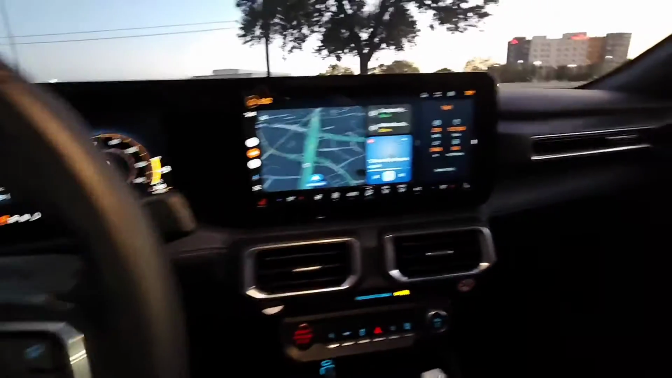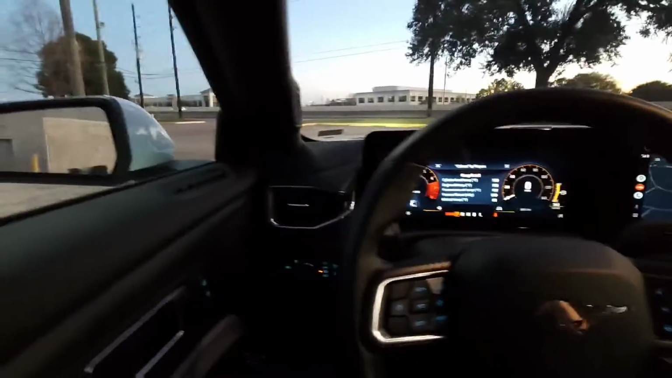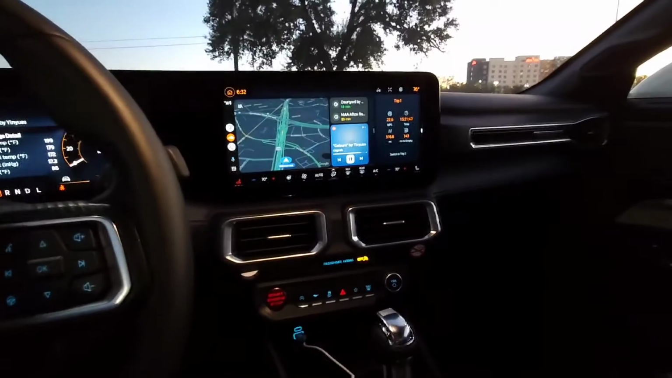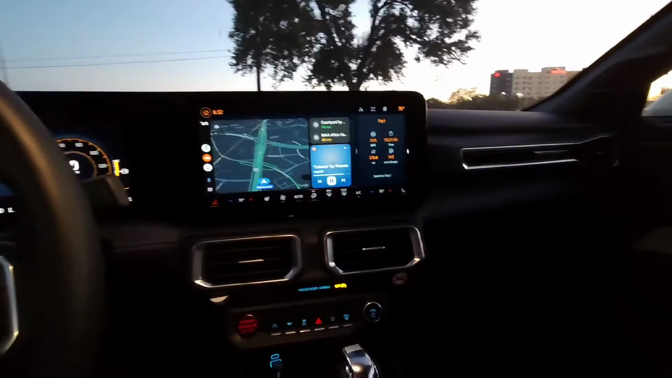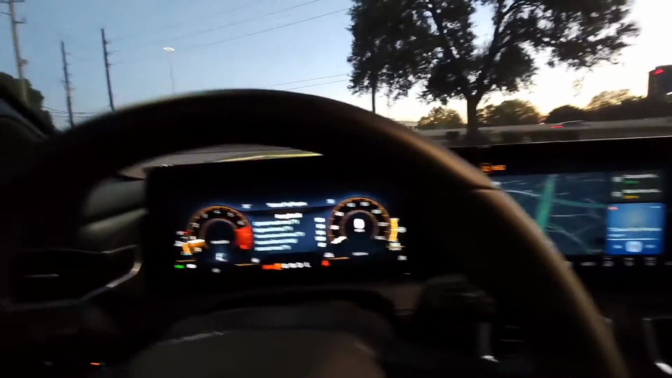The Chevrolet Camaro and the Dodge Challenger series. That's what it really feels like to me with the trim level on here. Overall, the cabin space has increased a little bit. It's a little bit more comfortable. You have a little bit more elbow room.